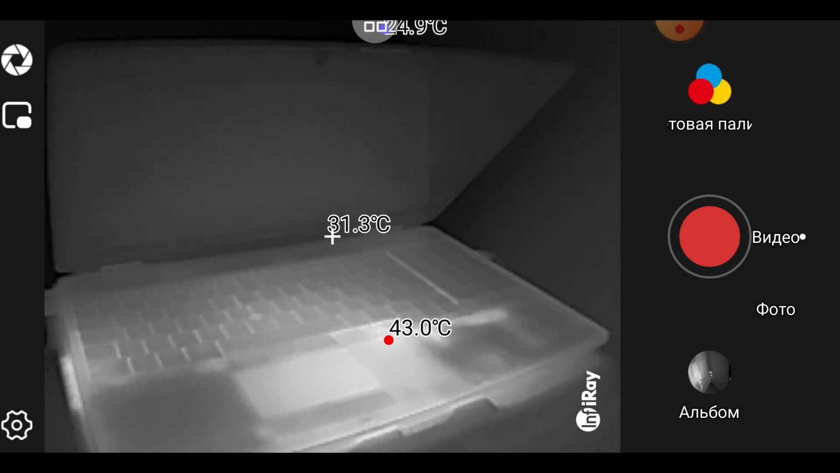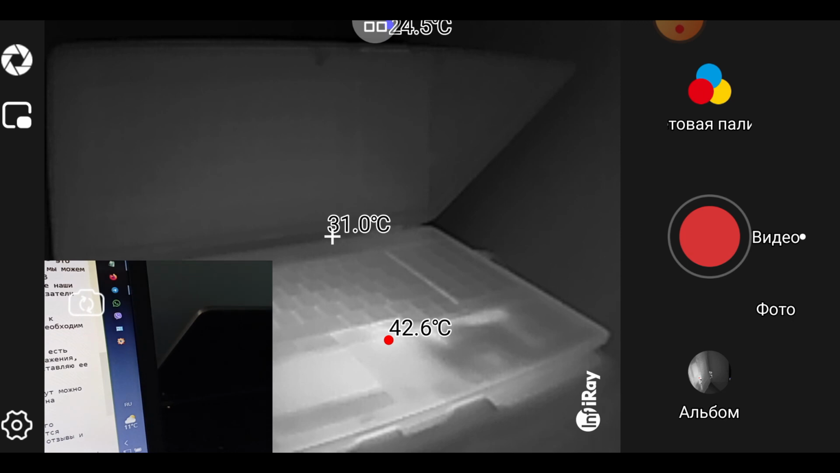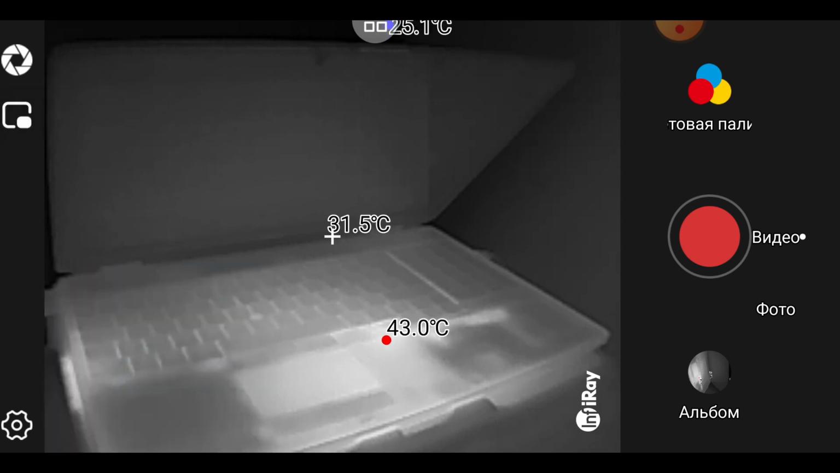On the top left is the device calibration button. It should be pressed if you think that the device readings should be corrected. Just below, under this button, you can turn on the smartphone camera. Turn it off. And even lower are the settings. Let's click the settings button.